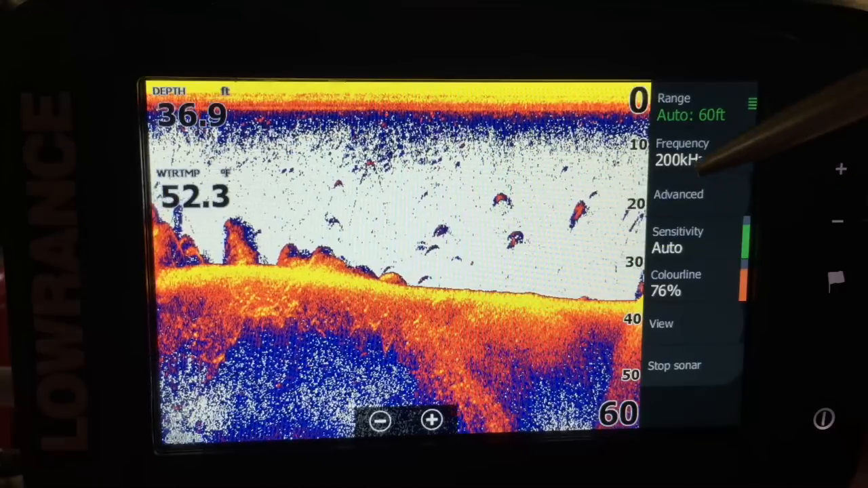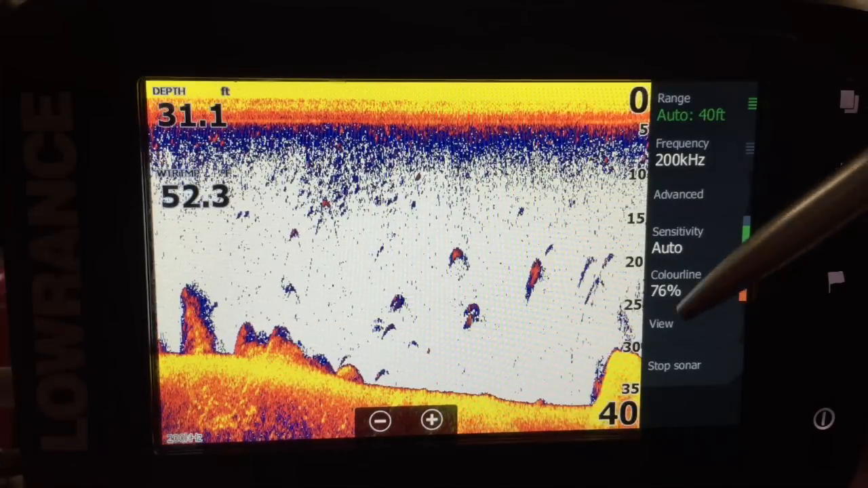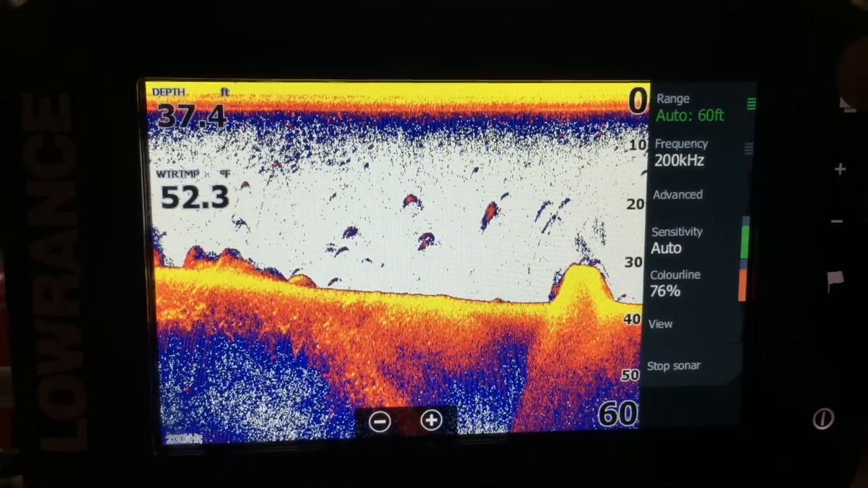Like I said before, when it goes deeper, it's actually changed now to 60, and then it's gone back up to 40 because it's come up again. So it's locking that bottom all the way along, so you're getting a full picture of what's happening in the water column. Right, from that one, we're going to go into down scan, which I really like.